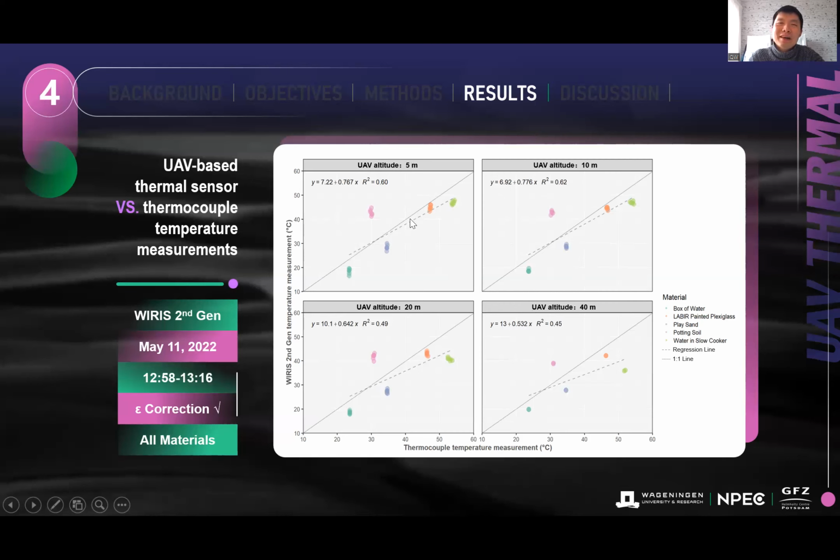as the measuring distance increases, the R square decreases gradually between the ground measurement and the UAV measurement, and the slope also decreases, which means the temperature values in the high temperature region are more or less underestimated, and for the low temperature region, it's not that underestimated.